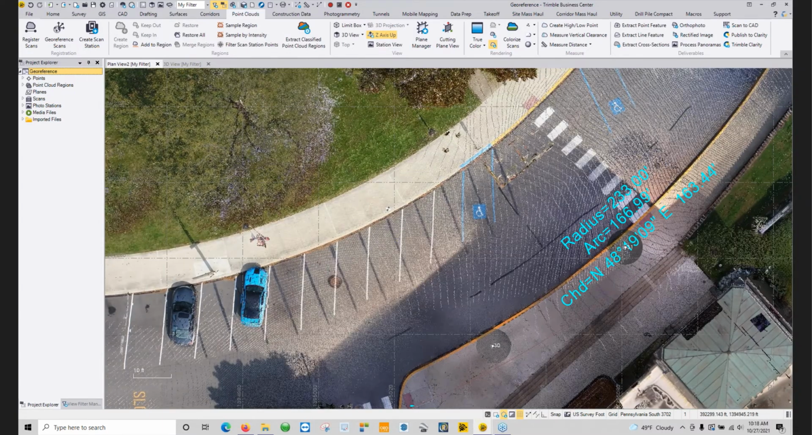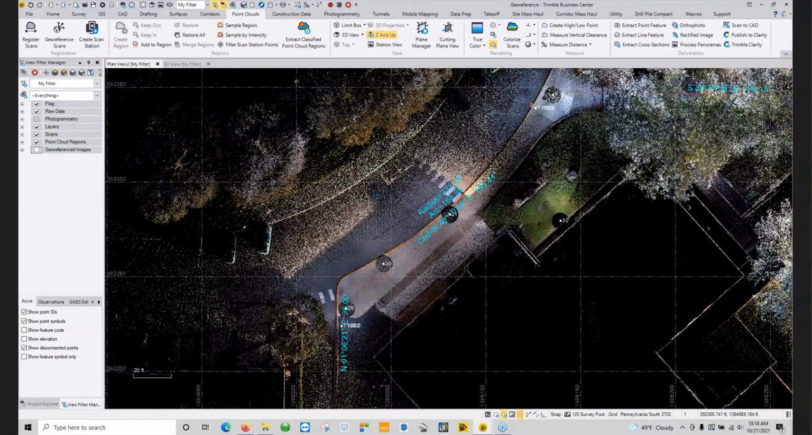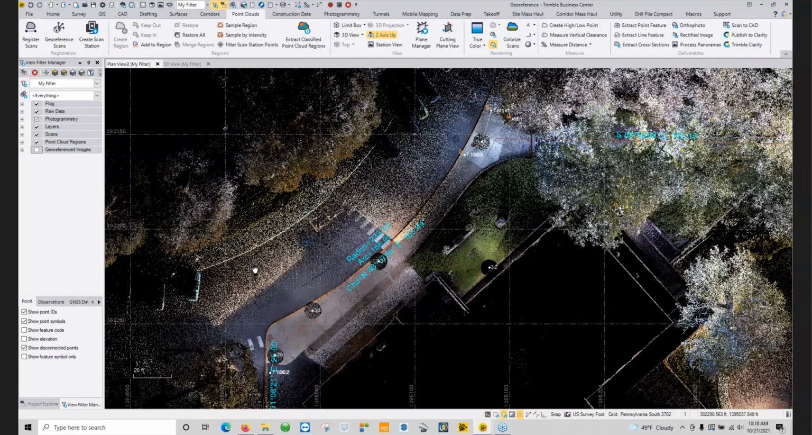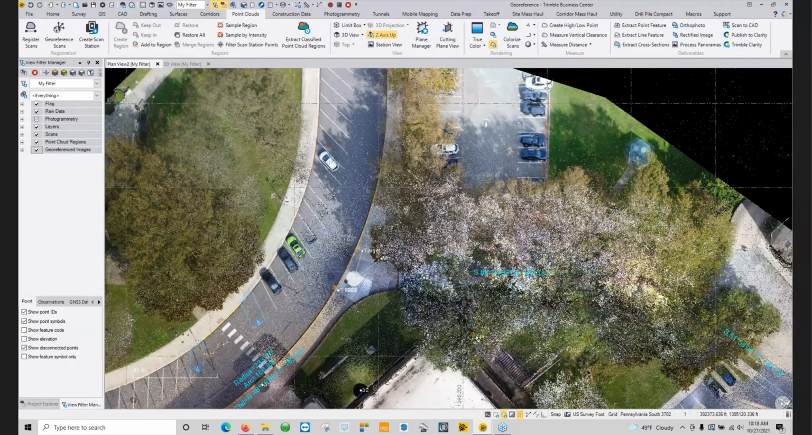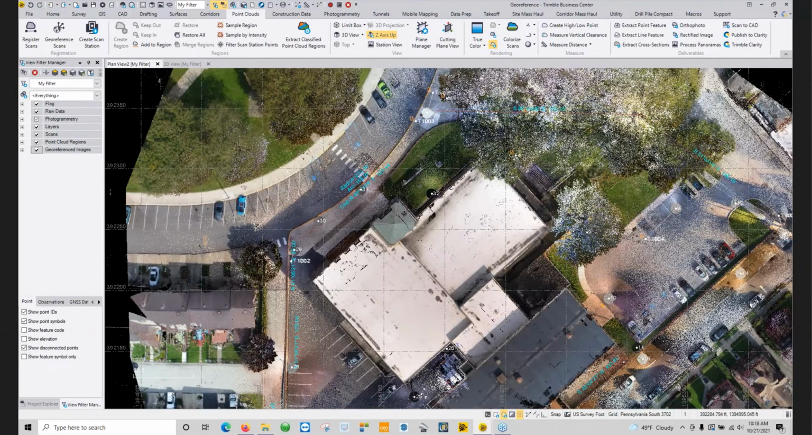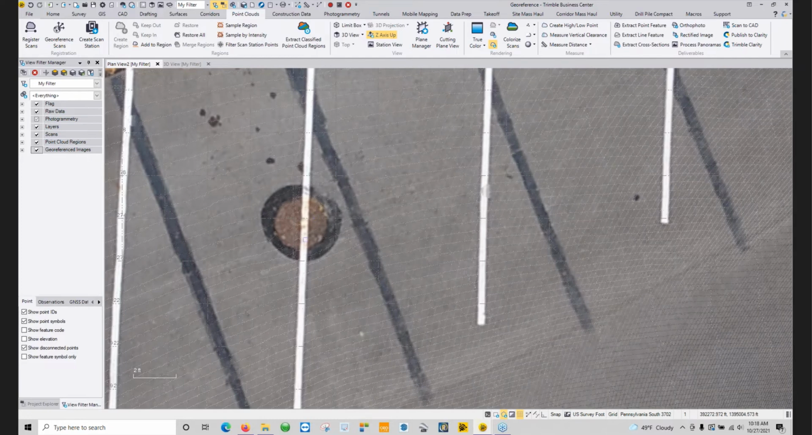Now in our filter manager, I have the ability to turn off the georeferenced image, turn it back on, and you can see how well or how clear the imagery is in relation to the point cloud data on some things like these structures down here. And you can see the points overlaid on the actual image itself.